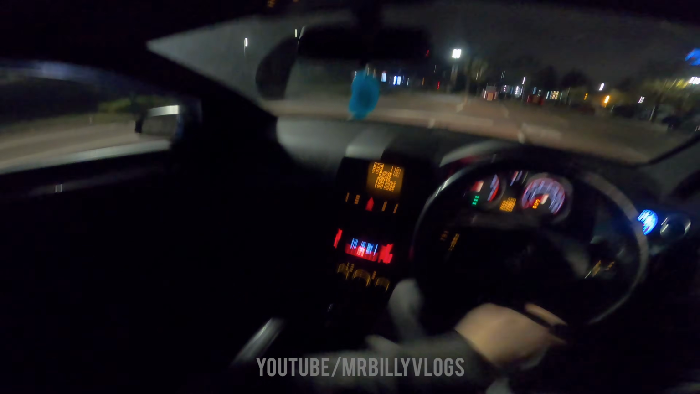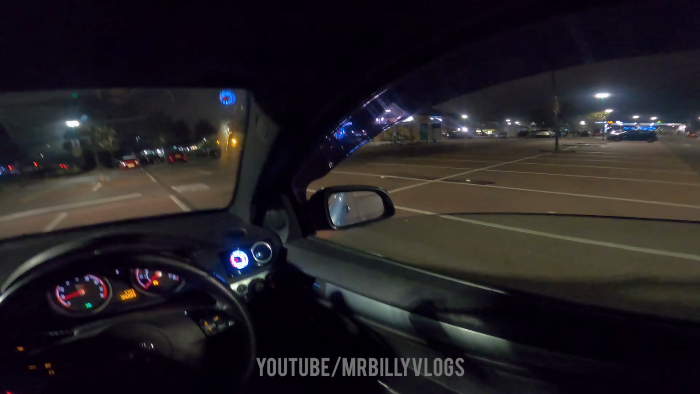So people are gonna hate me for this. Why the hell did you buy this car when the handbrake doesn't even work? Yeah, that's one thing I noticed recently, so there we go.